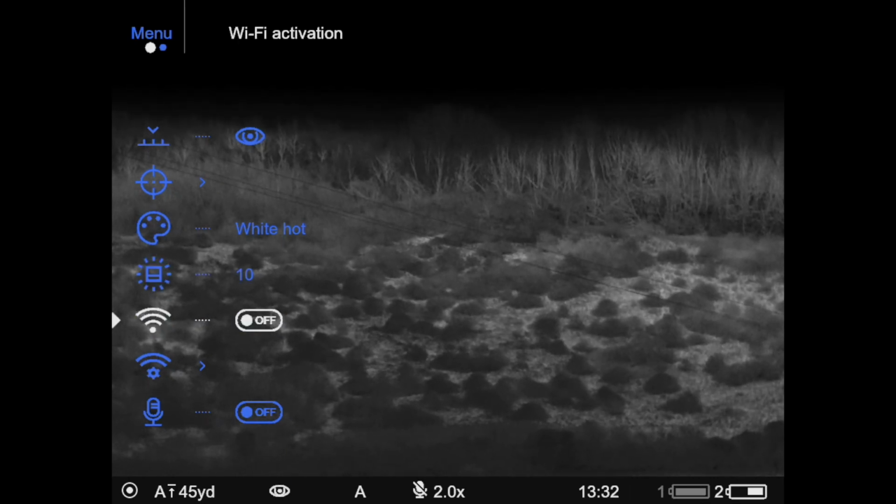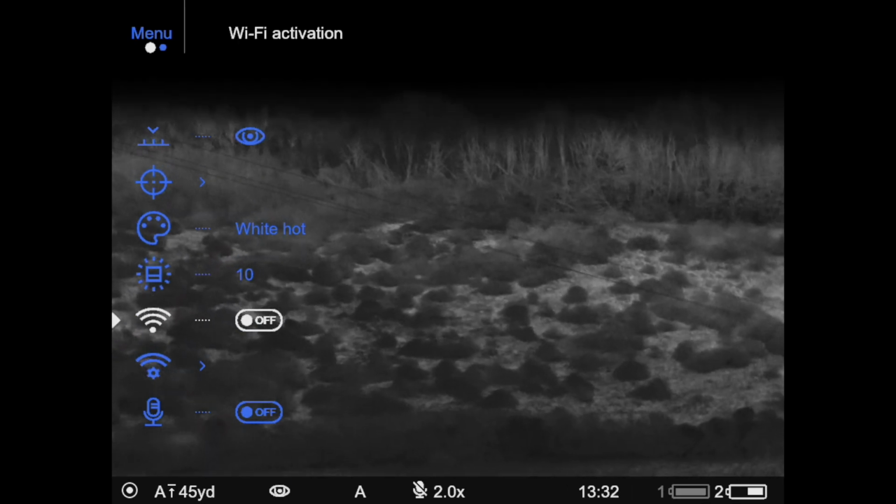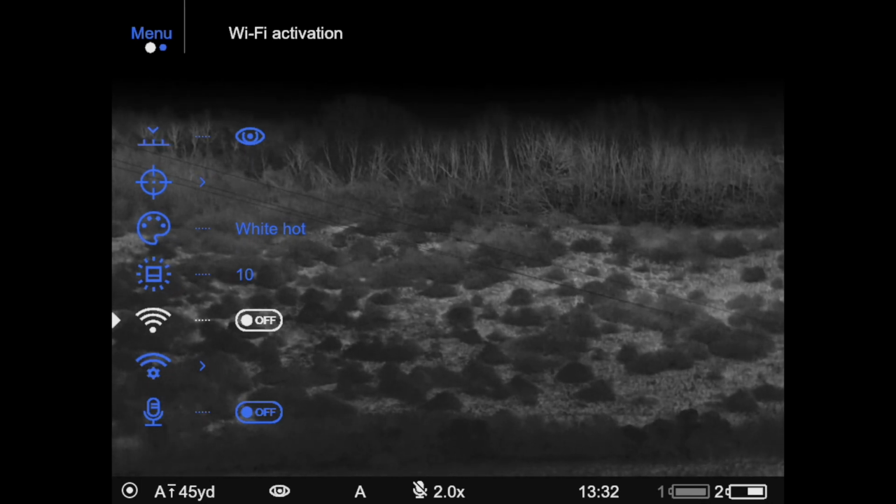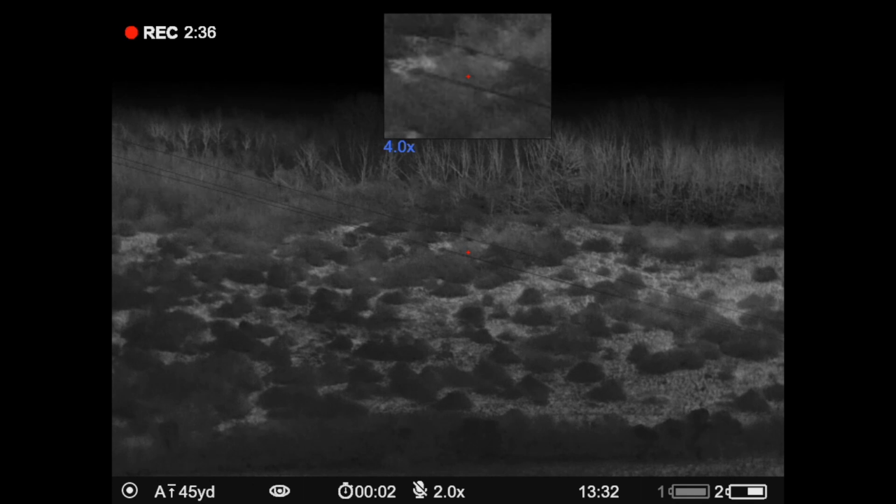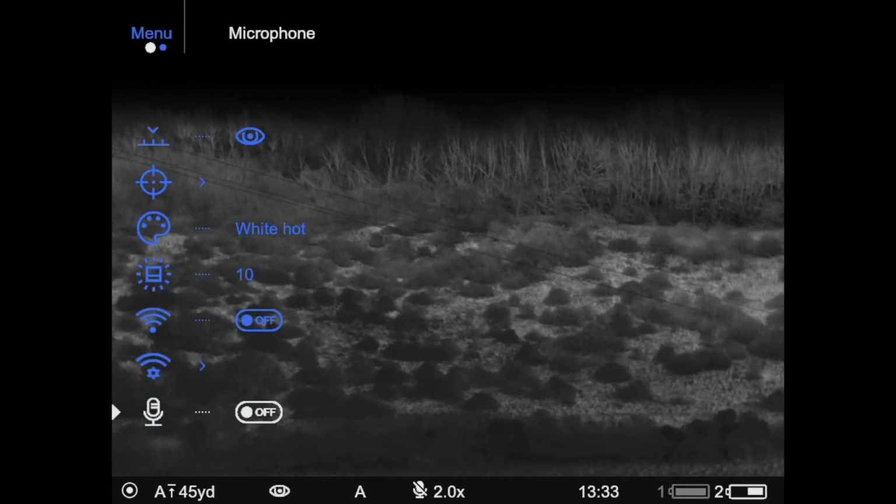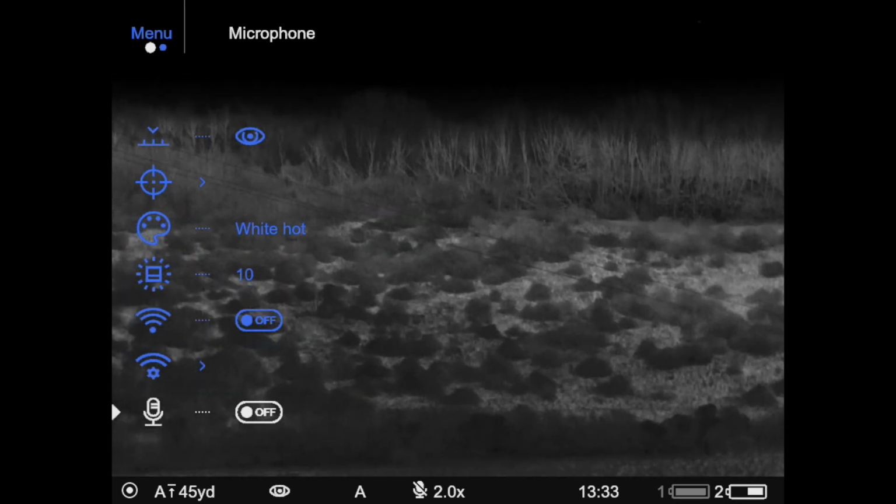Then we've got icon brightness. We've got the ability to activate Wi-Fi. This works with Stream Vision 2, the app. It's a fantastic app. If you're a Pulsar owner, you definitely need to download it because you're missing out if you haven't. We've got Wi-Fi settings, so we can change the passwords and things like that if we want to. We've got a built-in microphone, which we can have on or off.